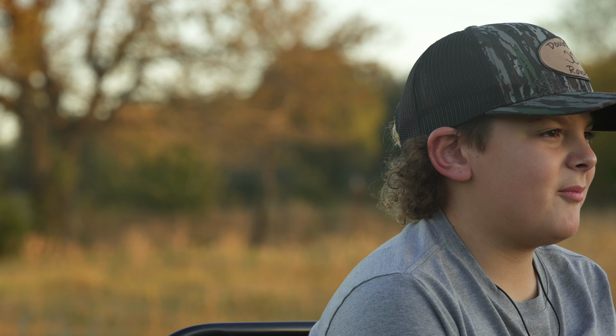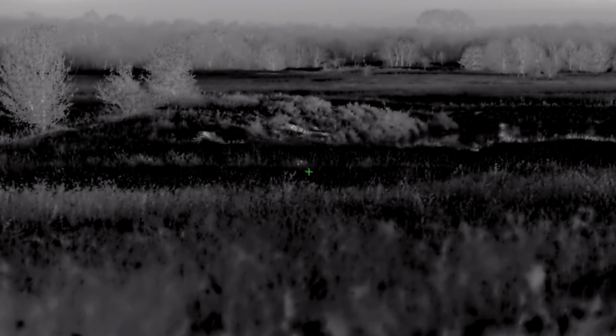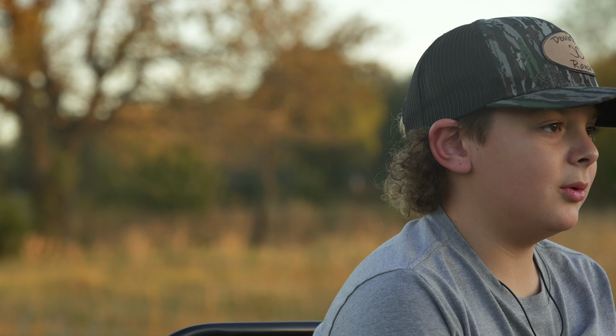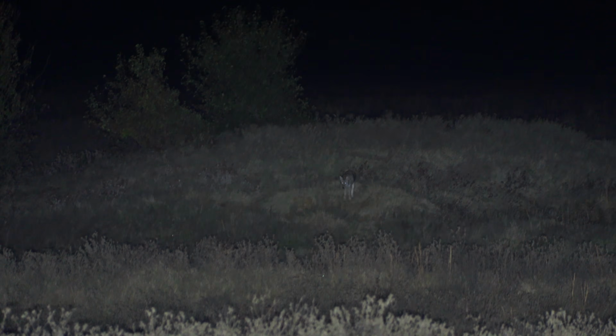Out of all those coyotes and stuff that you killed, which one do you think was your absolute favorite? So out of all the coyotes I killed last night, I think my favorite is the one that got up real close. Just so y'all know, when he says close, he means feet, not yards.